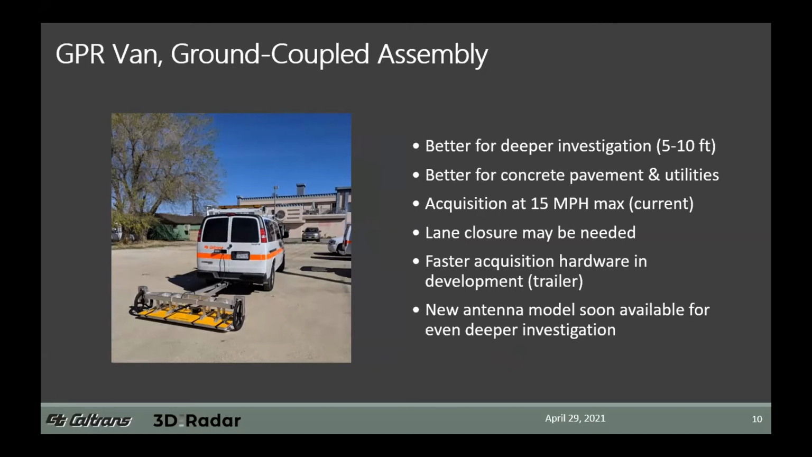And in California, we have a lot of clay-bearing soils, so we tend to be limited more in the depth of penetration. Typically, the best we can get with these kinds of systems is about 10 feet. This ground-coupled system is better for concrete pavements and utilities. With that particular trailer, we can acquire data at about a 15-mile-per-hour maximum speed, so we have to have lane closures when we're using that system. We're in the process of trying to acquire trailer hardware that would allow us to do faster data acquisition.